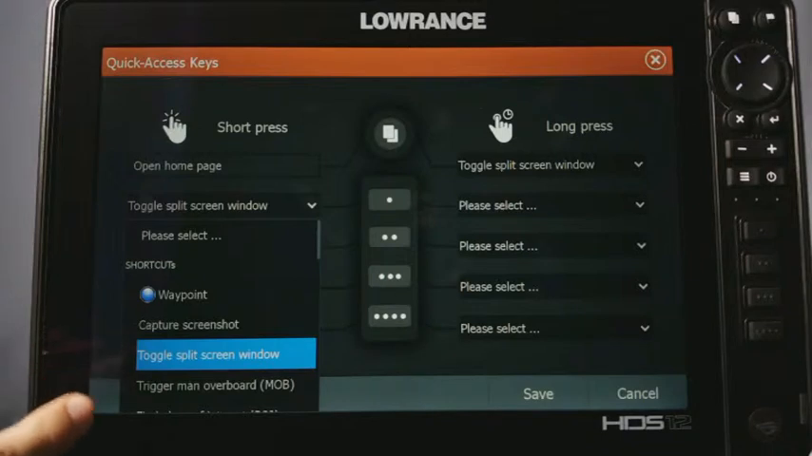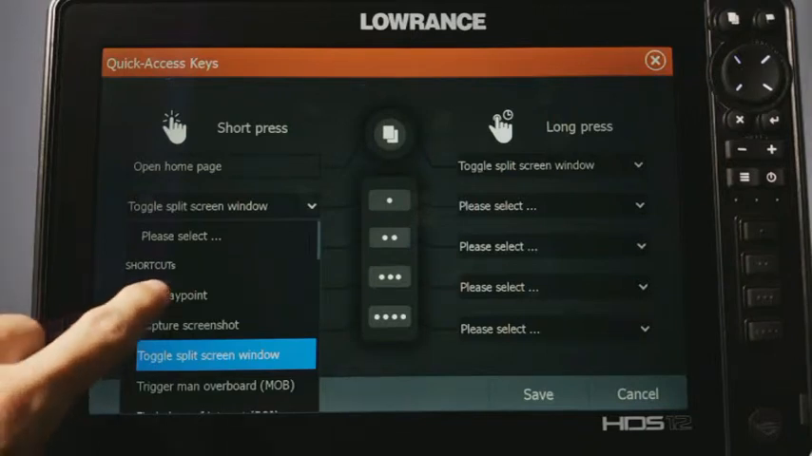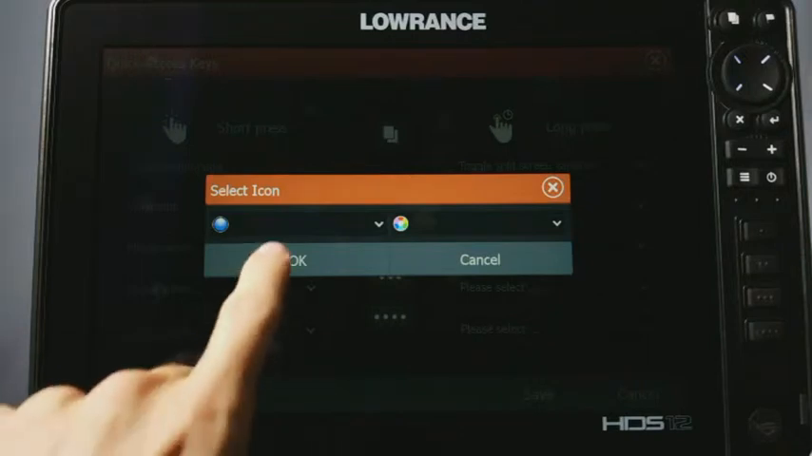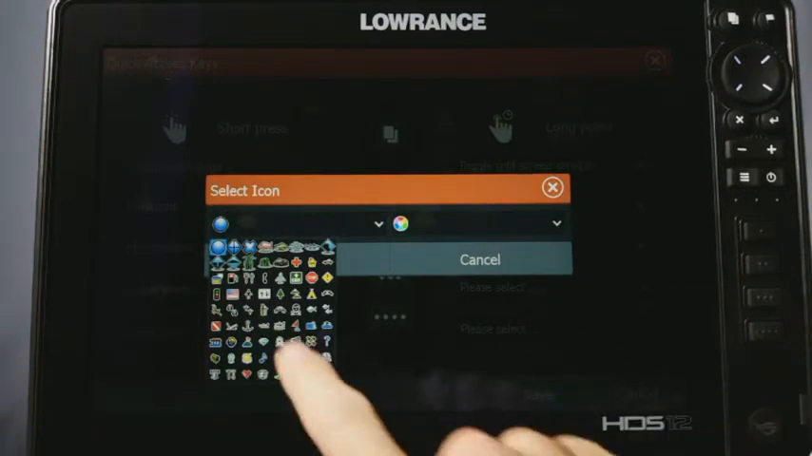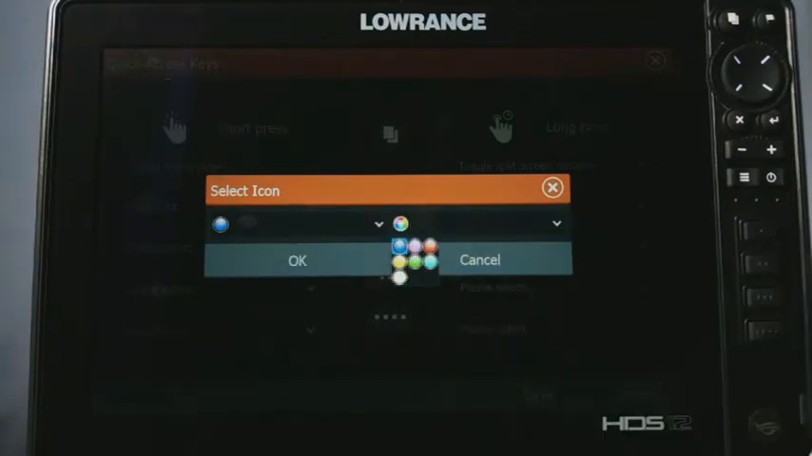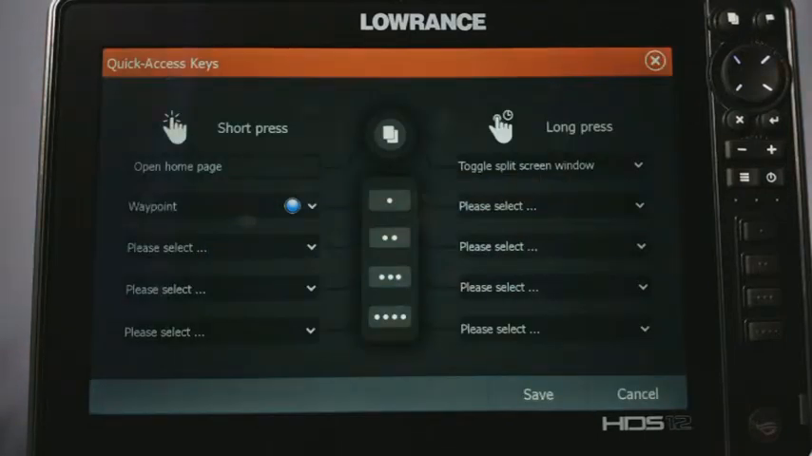Now I'm going to go through these and explain them. So the first one here is you can set a waypoint. You can go in and set that to be whatever type of icon and color that you like. So I can click on it and choose a specific type of icon, or I can click over here and choose the particular color. And when I'm done, all I do is hit OK, and then it saves it to the quick press or whichever option that you select.